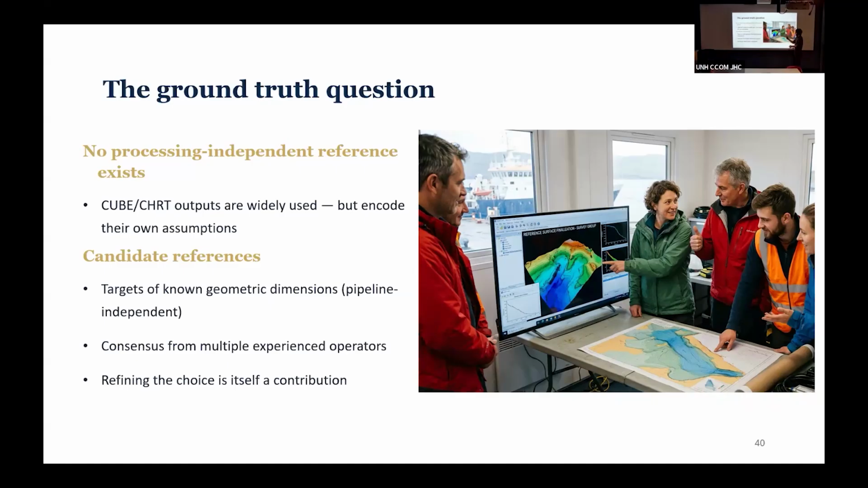So, as I've alluded to before, no processing-independent reference exists. CUBE and CHART are widely used for this, but they encode their own assumptions into the data. I'm not saying these assumptions are wrong or right, but they are not neutral. Some of the candidate references that we've discussed in the machine learning working group is, for example, using targets of known dimensions. So this would be pipeline independent. It's just what the size of the things are.